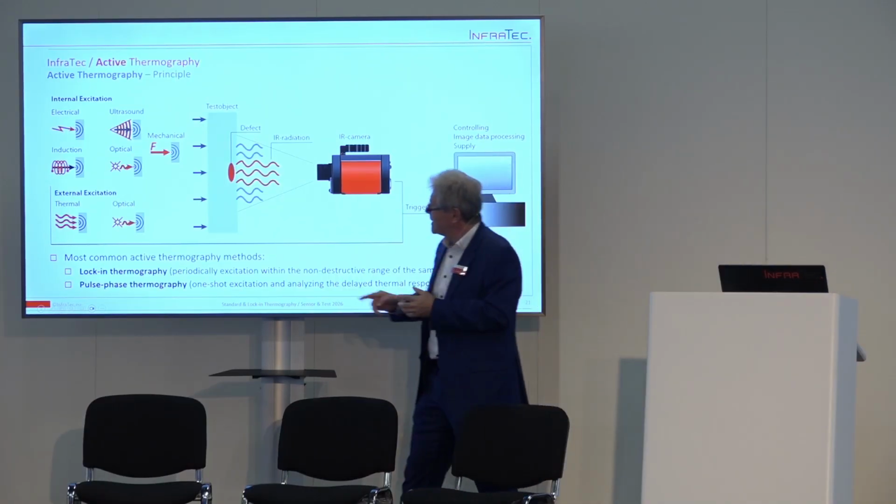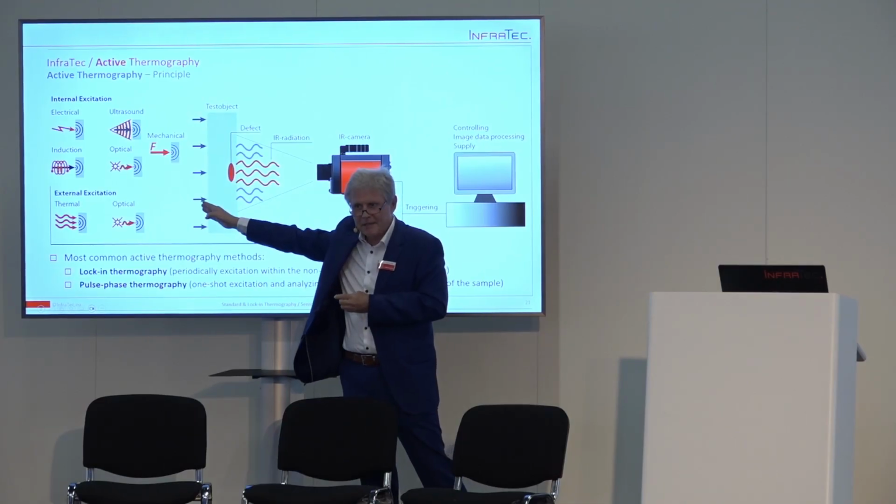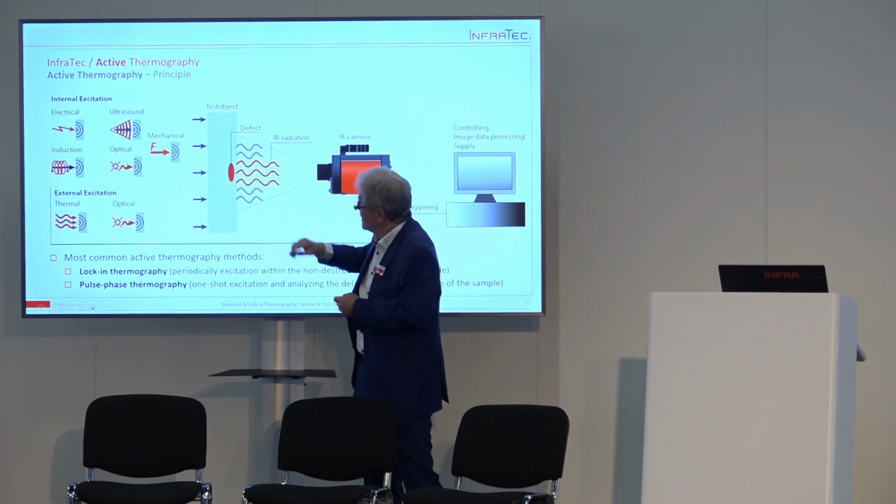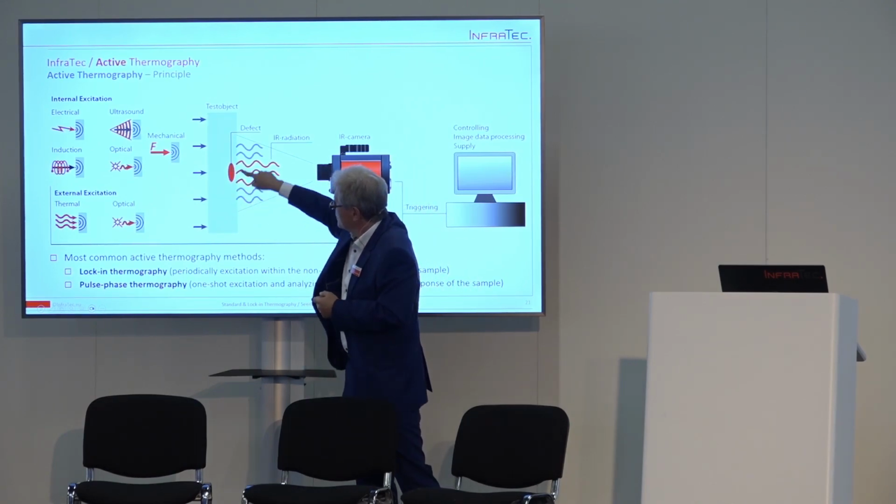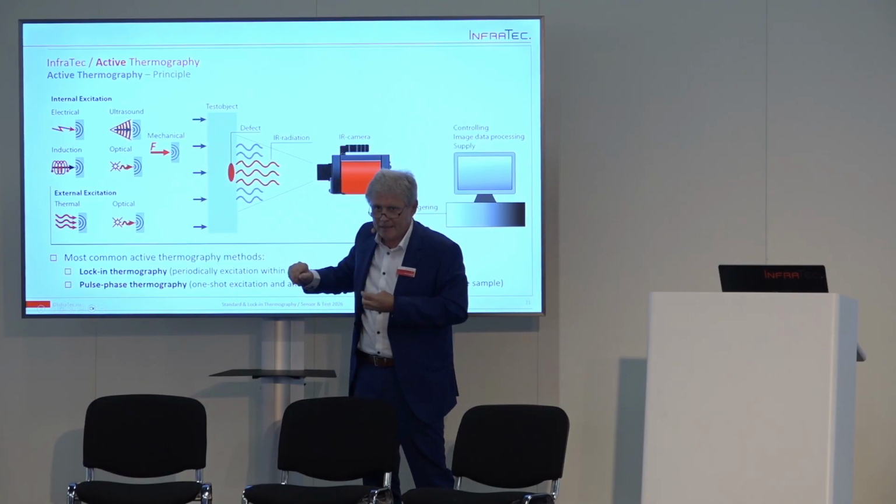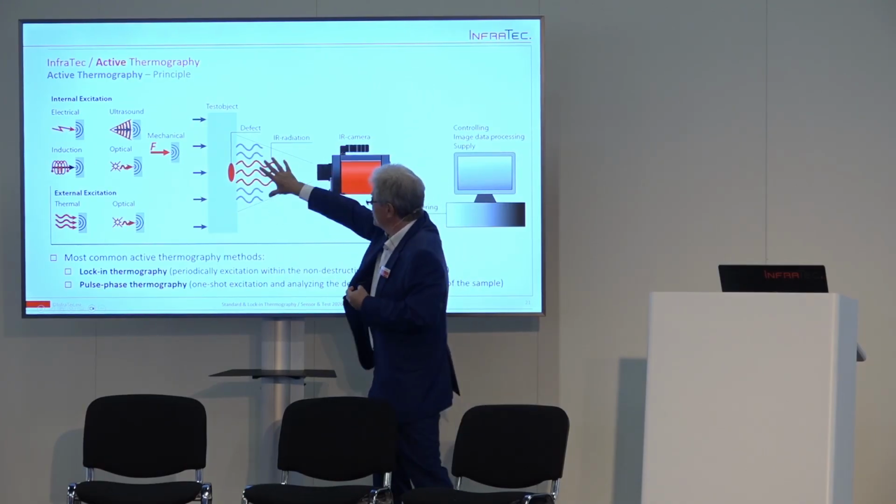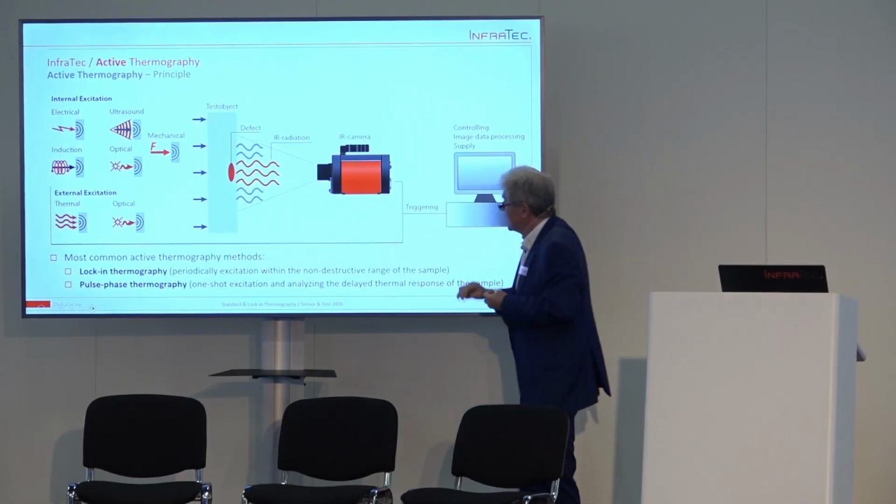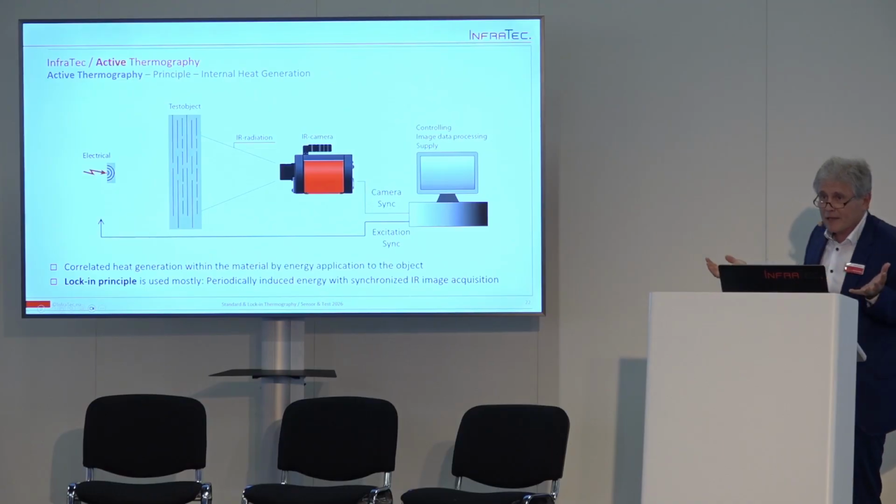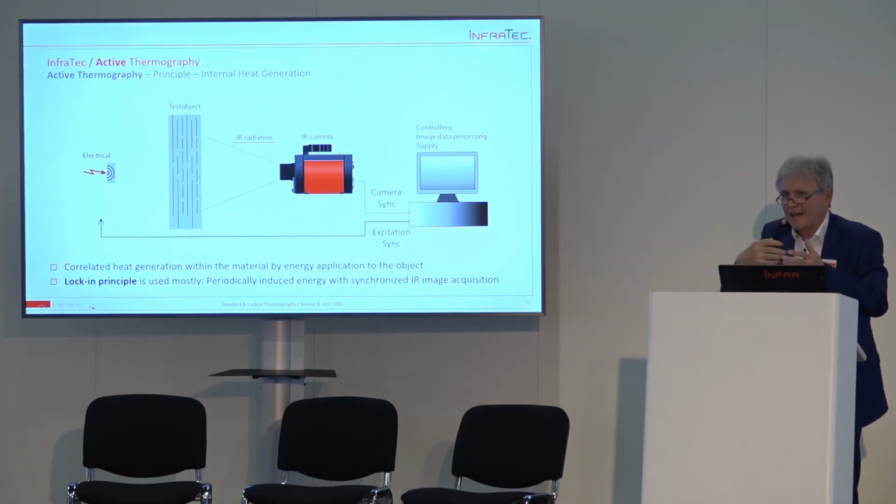So you're creating an energy heat in this object. It can be a single pulse, or it can be a periodical signal. And so then you're creating a thermal wave. And so you can imagine when you have a defect or some inhomogeneity, then the thermal wave at the front side will be slightly different compared to the other area. And then you are grabbing the image or several images with the camera, and then you do your analysis with the software. Okay?